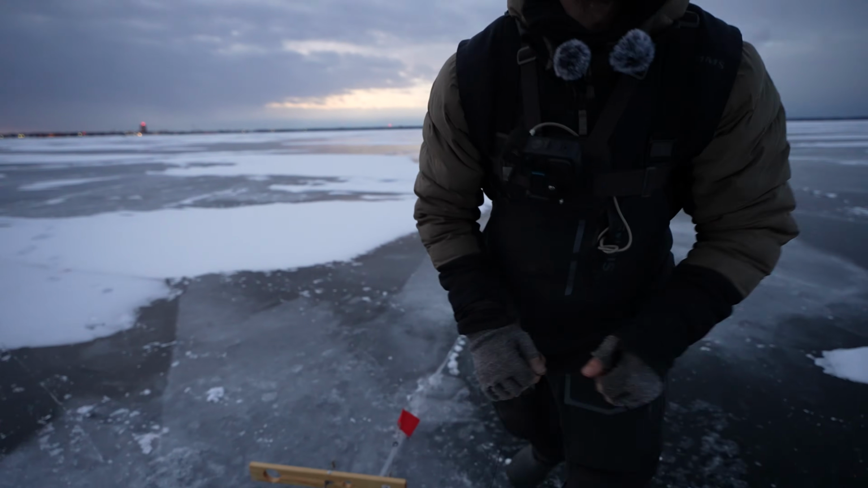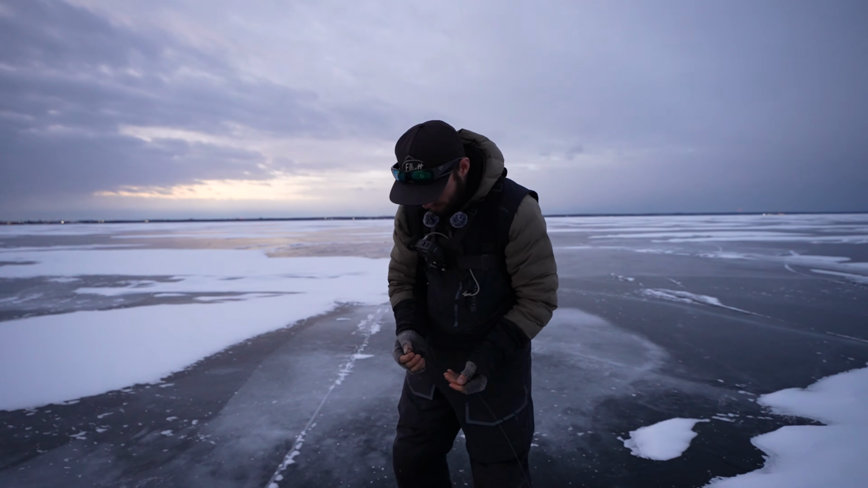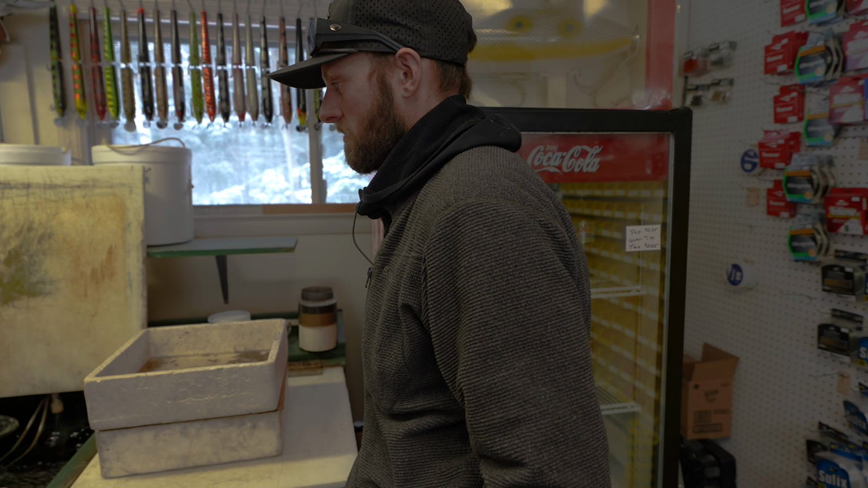But hey, we just got a bite. I mean, we're in this for the long haul. We're on solid ice. I'm not worried about being in by dark. Just had a good bite. Seeing fish on the graph, every 10 minutes one comes through. Just got to stay with it now, because we're going to catch a lot of fish.